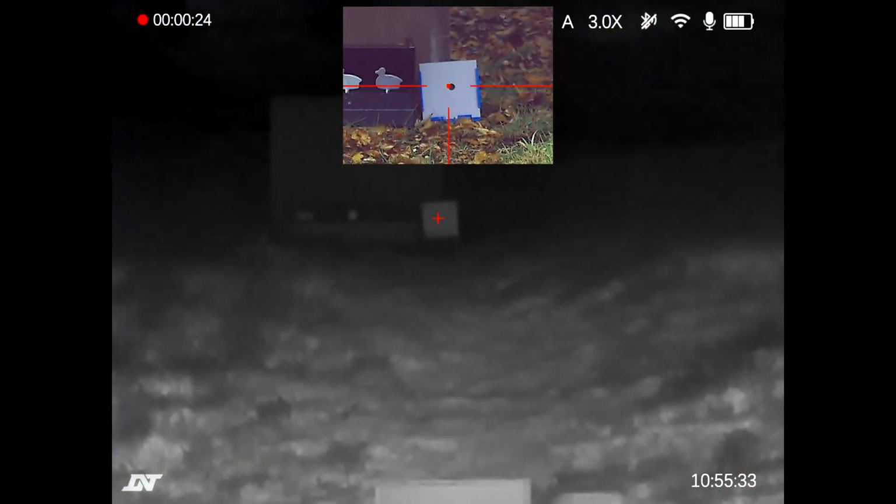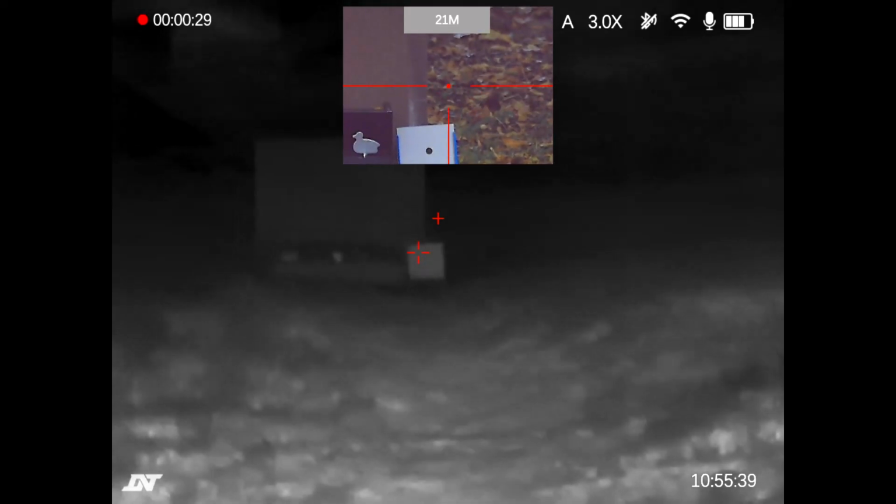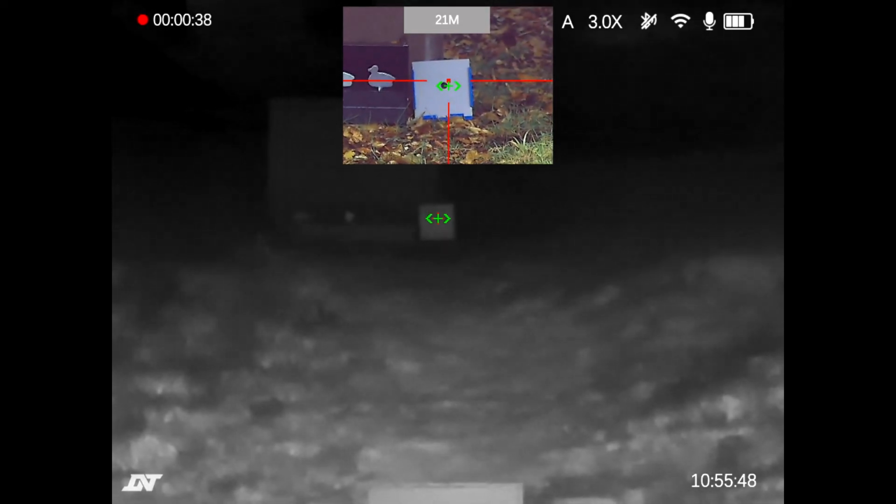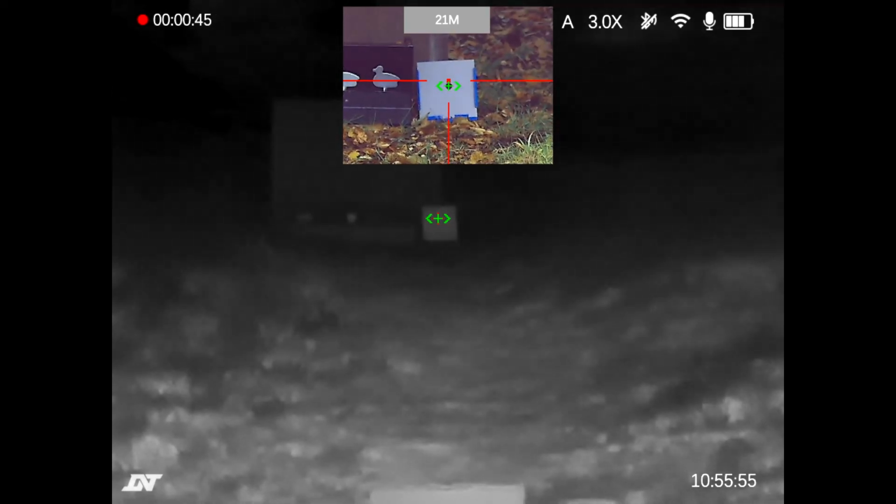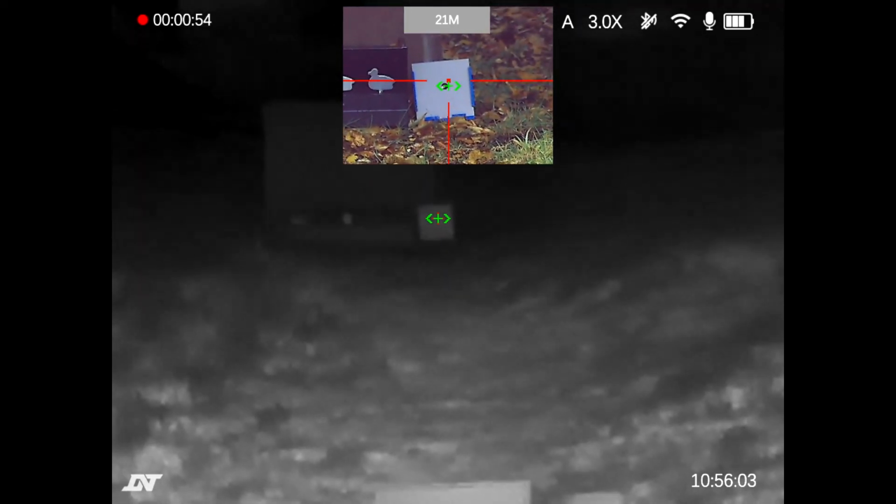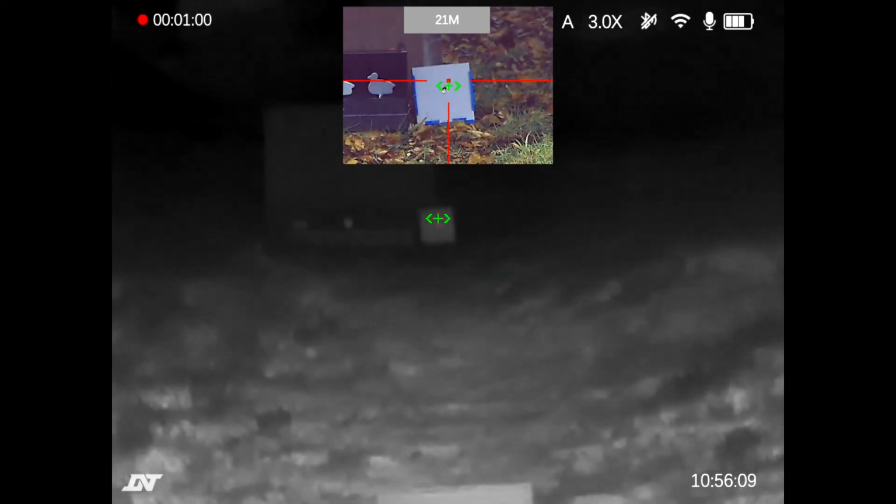I resumed this session 2 days later, but I couldn't use the audio recorded off the scope this time because there was a guy using a chainsaw on the lawn cutting up a tree stump for us, and for some reason that caused serious audio interference with the 225R's onboard microphone. From 30 meters down to 20 odd meters, the trajectory was dead flat, but I got down to 21 meters and at base mag 3 times.